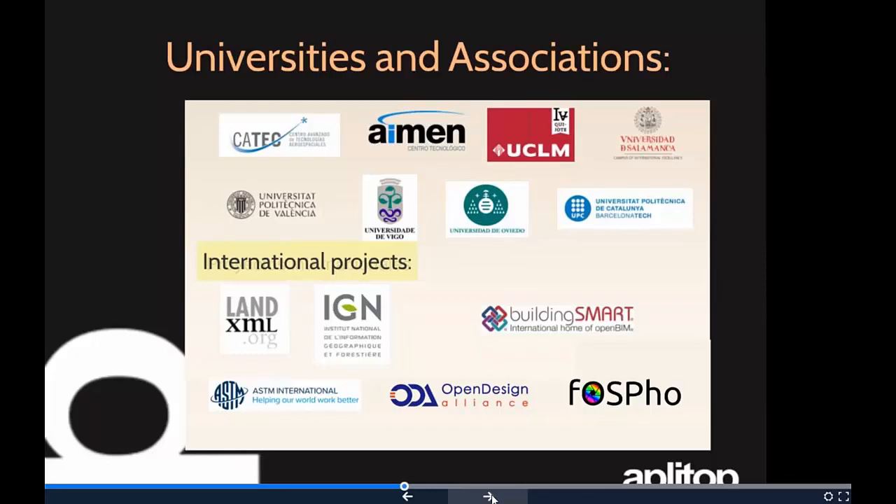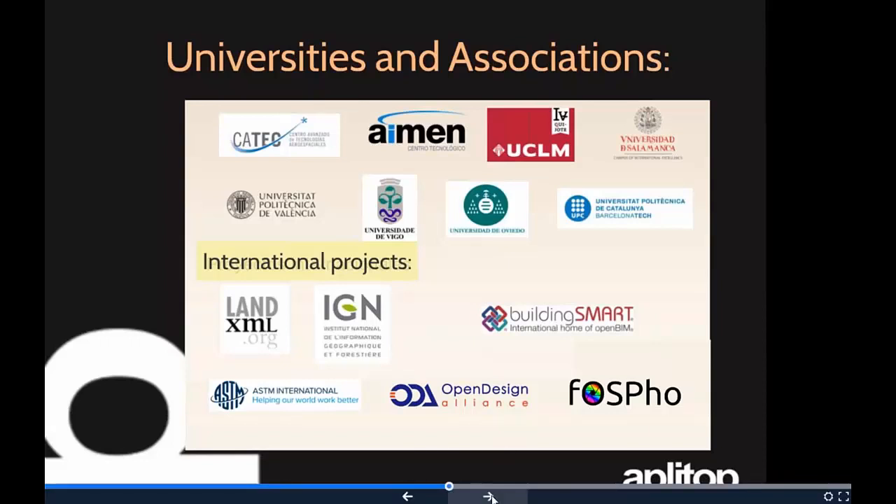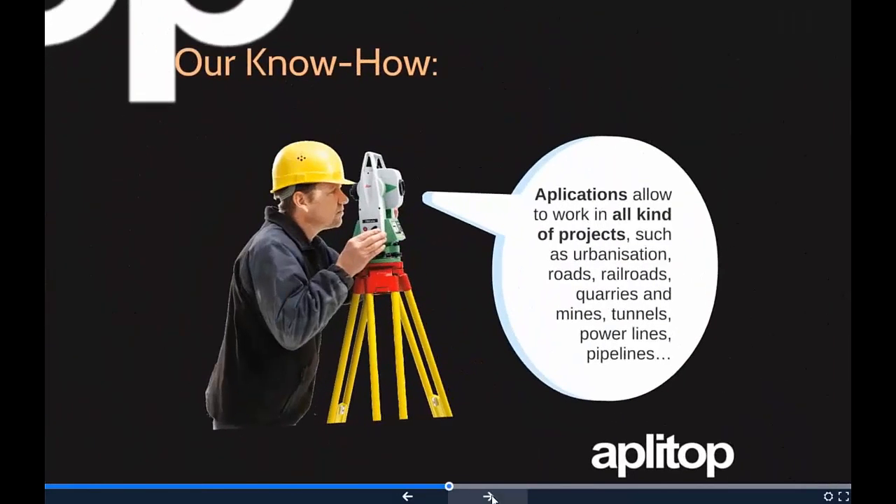With some universities and associations at international level, we work with LandXML, which is a generic format of exchange from one software to another, and with buildingSMART and the OpenBIM format. AdriaBIM is very involved in the promotion and dissemination of the BIM format. We have already started to work on exporting in IFC, like surfaces, alignments, and this kind of thing.